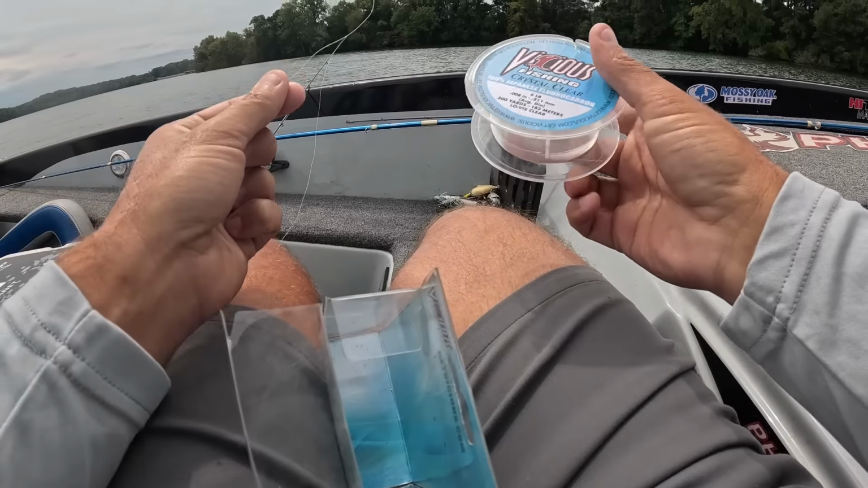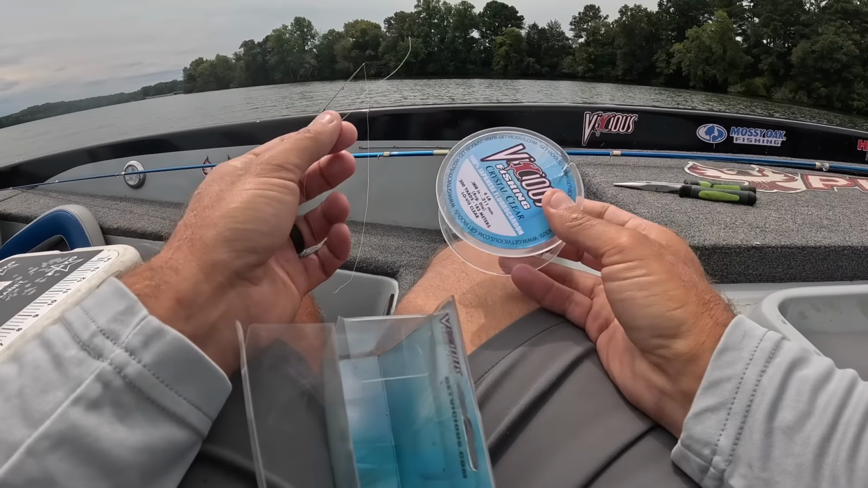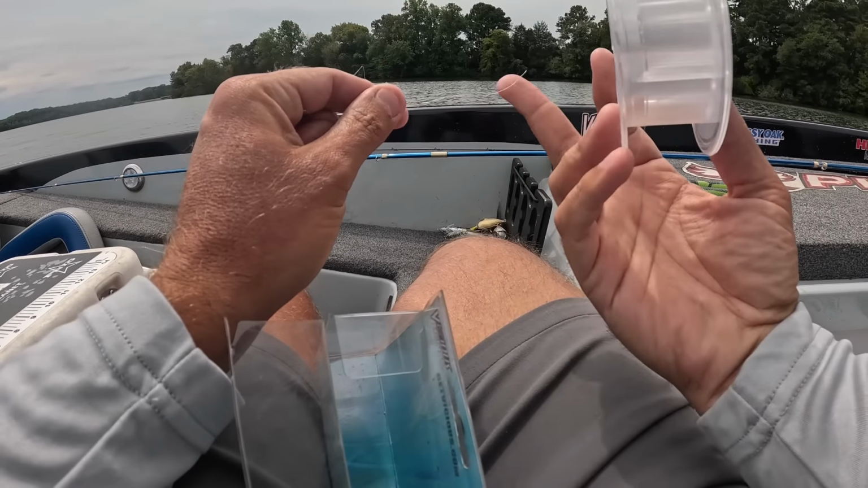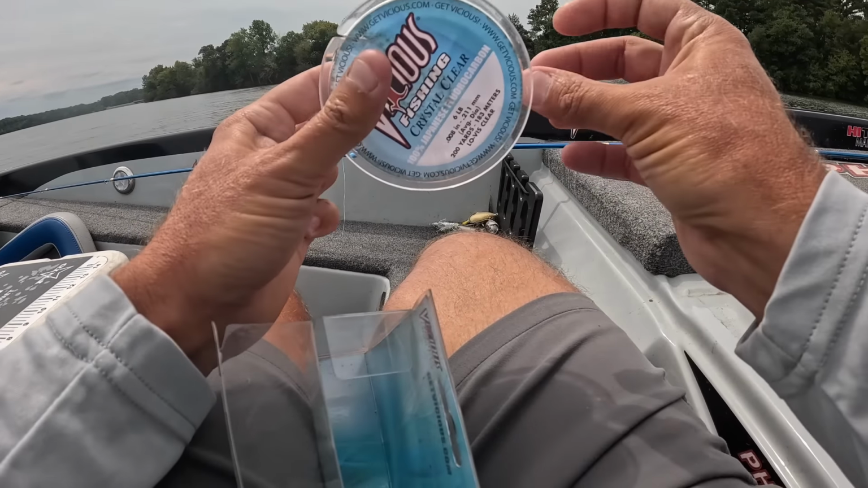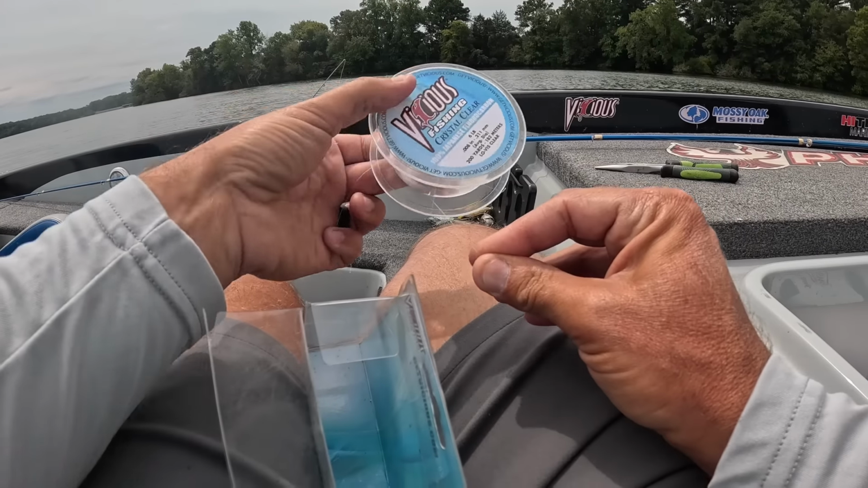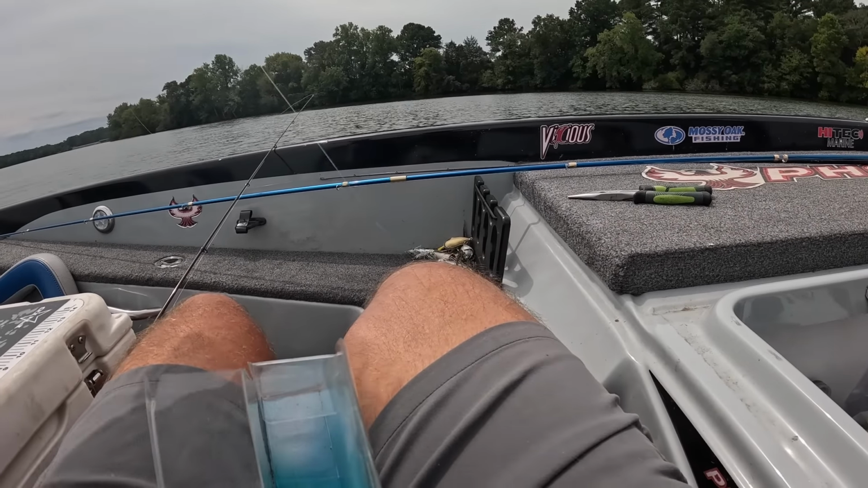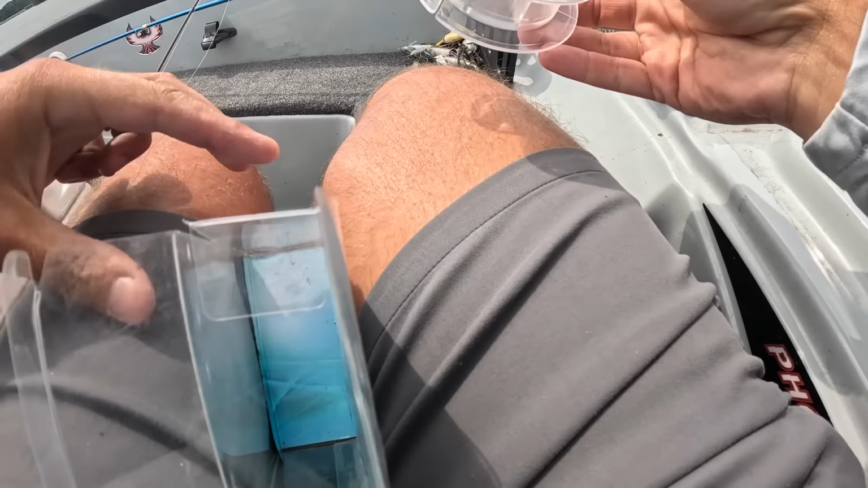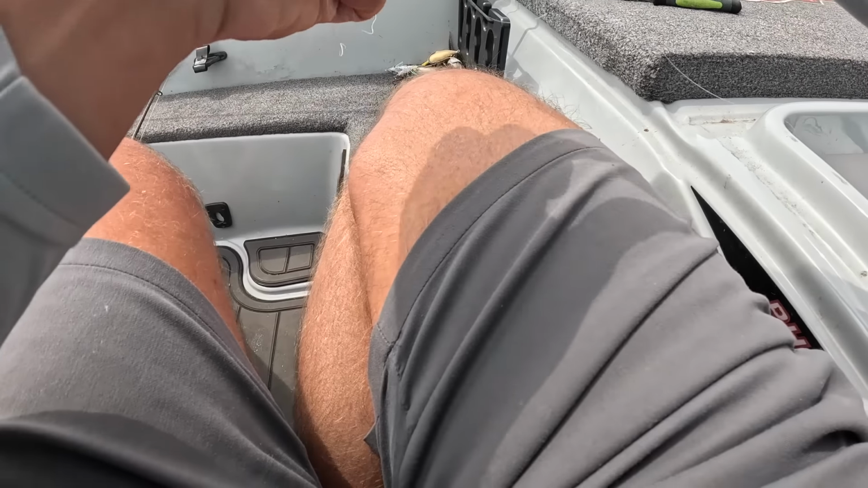All right, I had a question on my last video how I tie my leader on my 7-pound Vicious panfish braid. So right here I've got, this is actually 6-pound. I've got some 6-pound Vicious fluorocarbon. I'm just gonna take about 6 foot of leader line off of that spool. It's about what I want, okay?